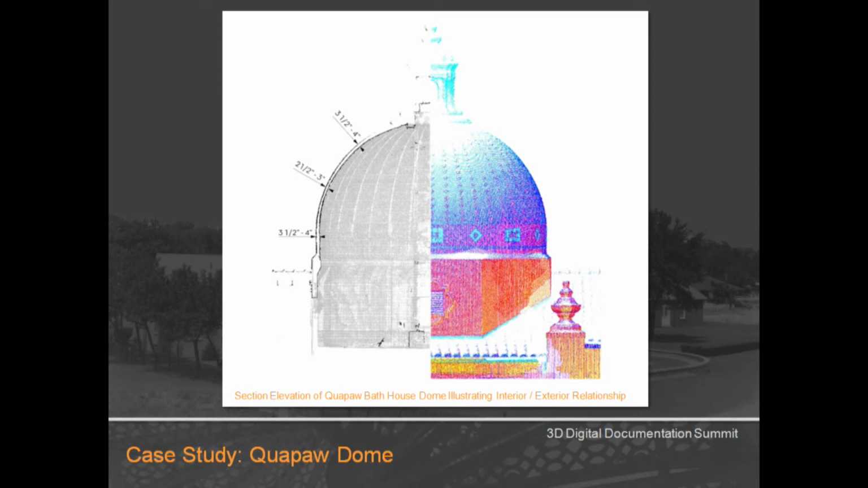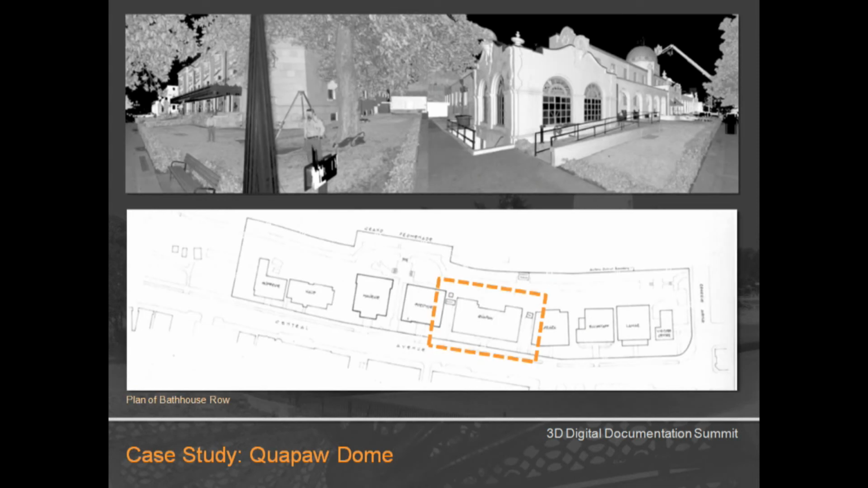And then we also got a little bonus on this project as well. Scanning the dome only took a few hours, and our engineer was down there for 2 days with us. So he spent the rest of his time walking up and down Bathhouse Row, which is pictured on the bottom, and he scanned the exteriors of all the other bathhouses. So now in the future, the park, or we, have that as a record of that current condition and configuration, so they can use that for any future projects they have and keep it on archive.